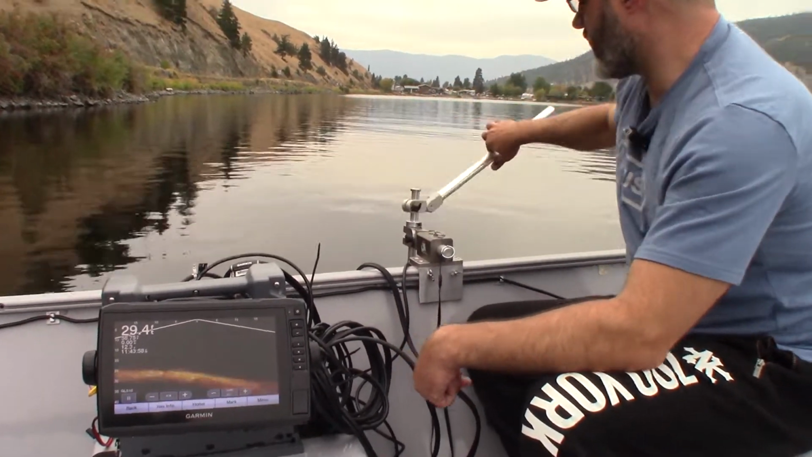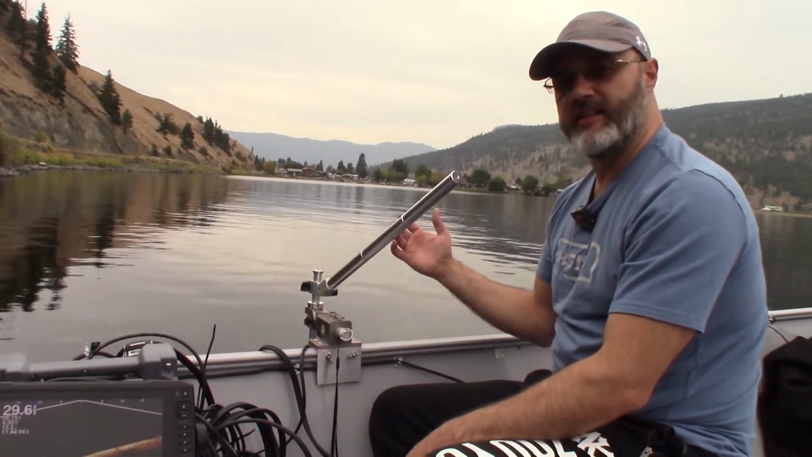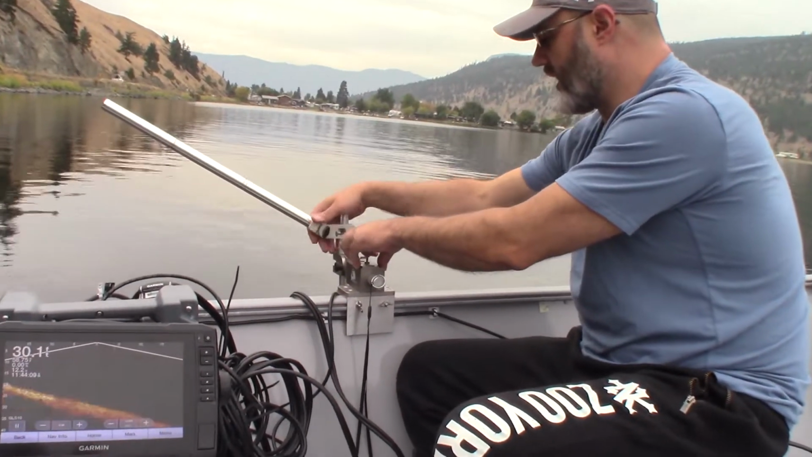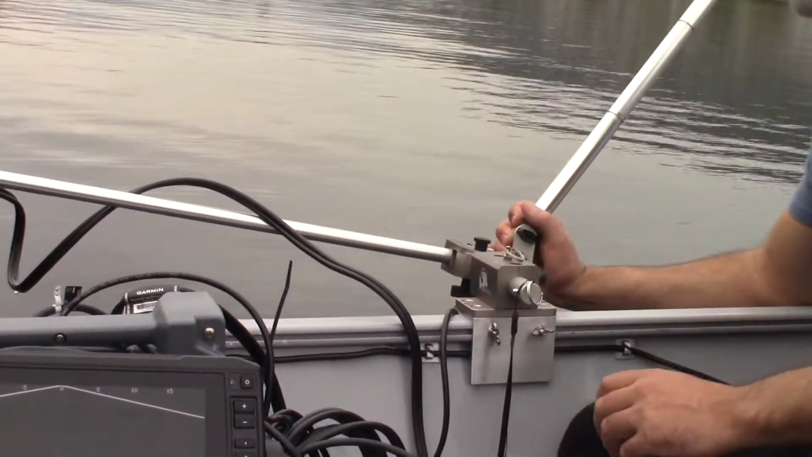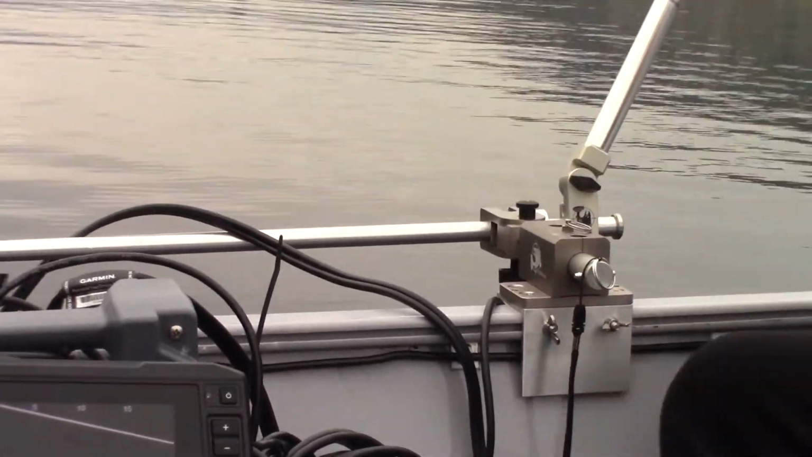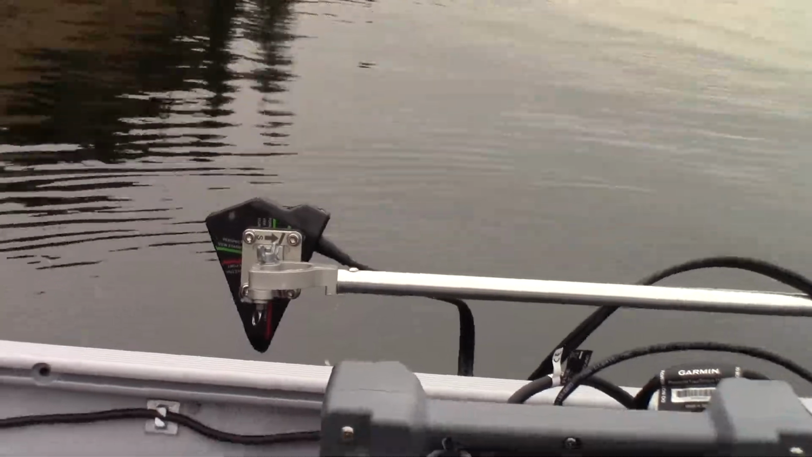So what I'm going to do is show you guys, if you want to change into a forward perspective, it's so easily done with our mount. It's just great that way. We can take the handle and just pop this guy right up out of the water sideways, and it locks in, and boom, it's really easy just to manipulate your transducer from there.